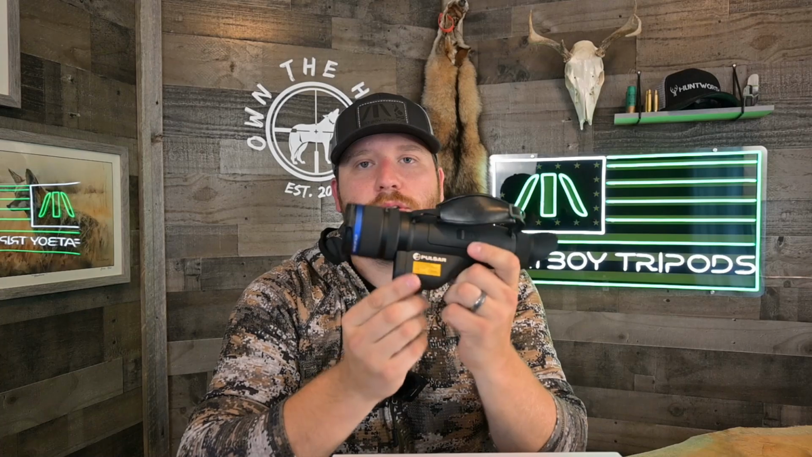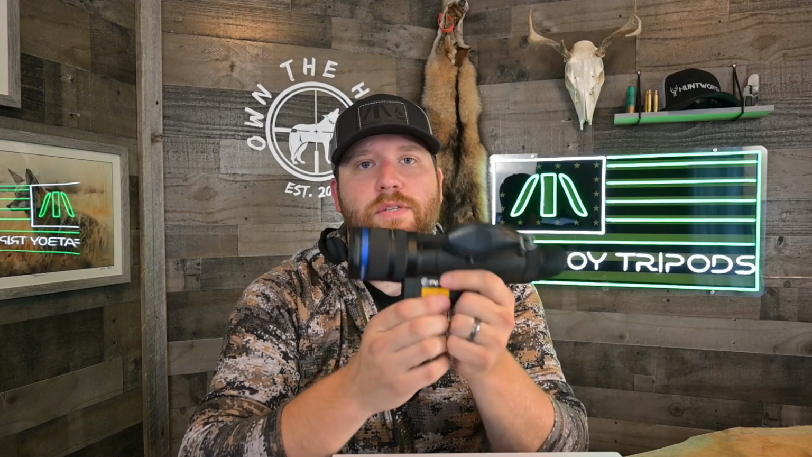The LRF on this unit, very, very good. I will say that I'm not a fan of LRFs on monoculars, and the reason why is because it can be very difficult to get an accurate range at a long distance. And when I say a long distance, I mean 300 yards or more. 200 yards and in or so, you're gonna be just fine.